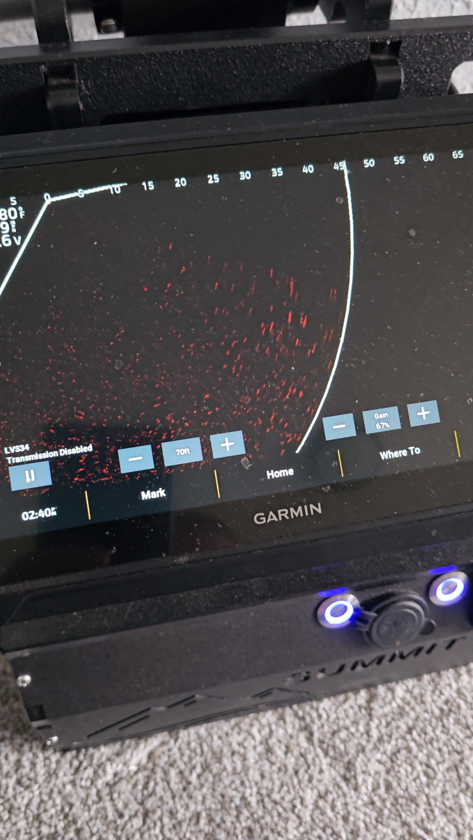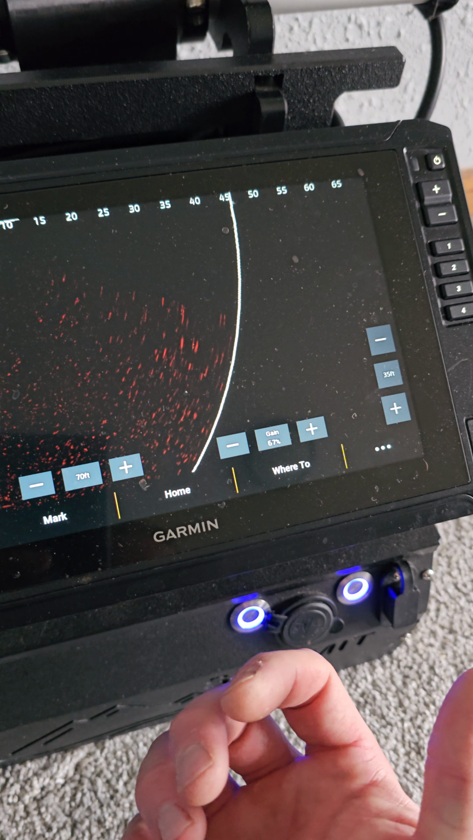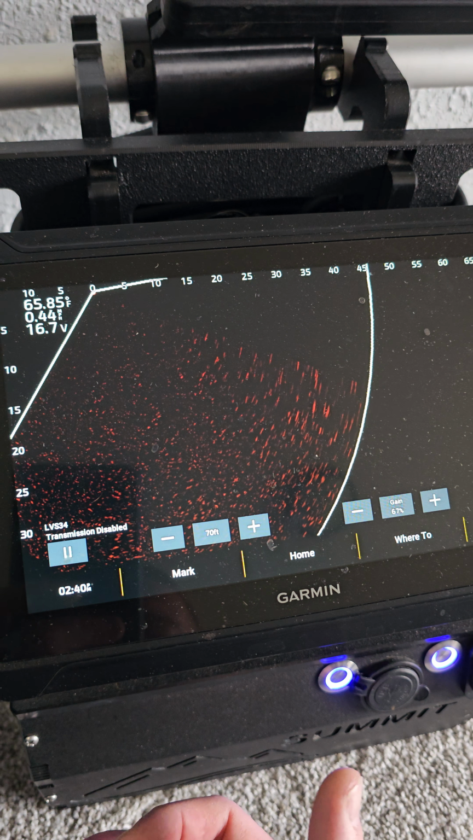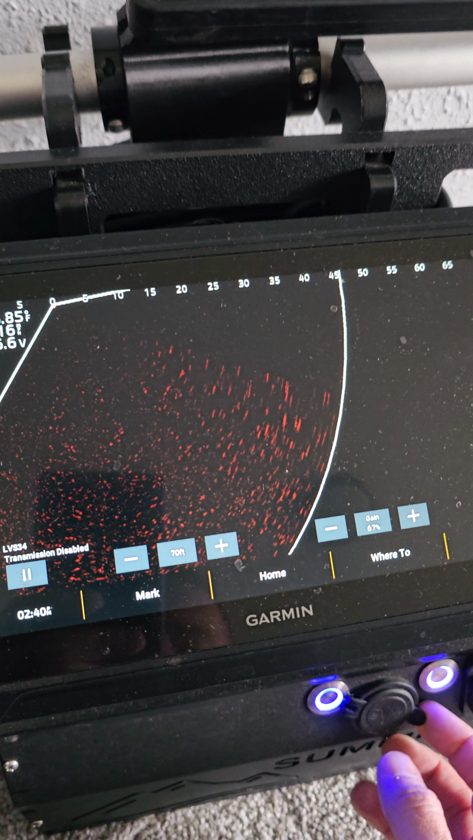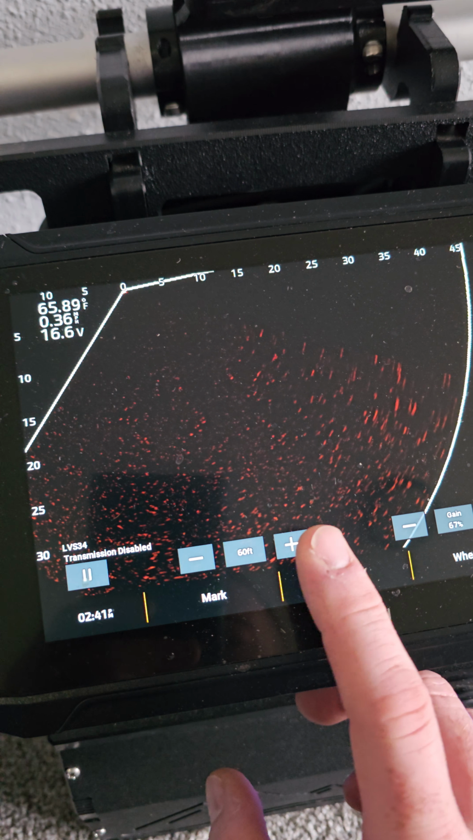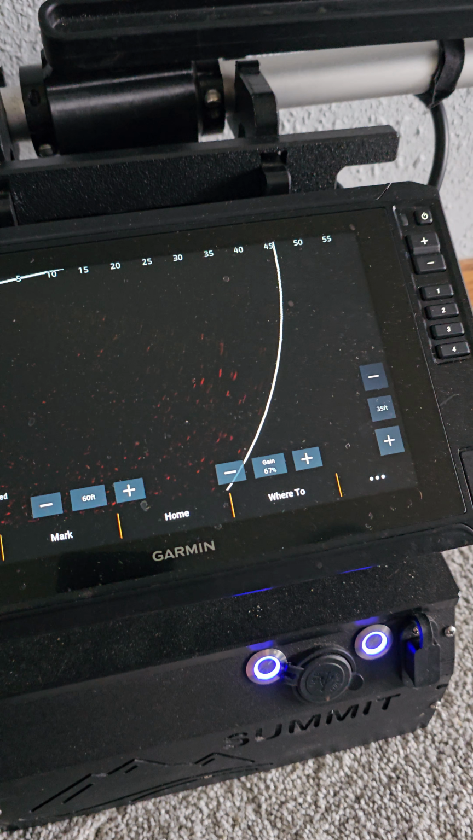If you're in super clear, deep water, you don't need the gain as high. And some people would argue the opposite on that. Settings is something that you really got to play with. Bait tracking is super important to me. I want to see how the fish are reacting to my bait. So I might be a little bit, because this is only a 9-inch screen. It's a Garmin 93 SV.